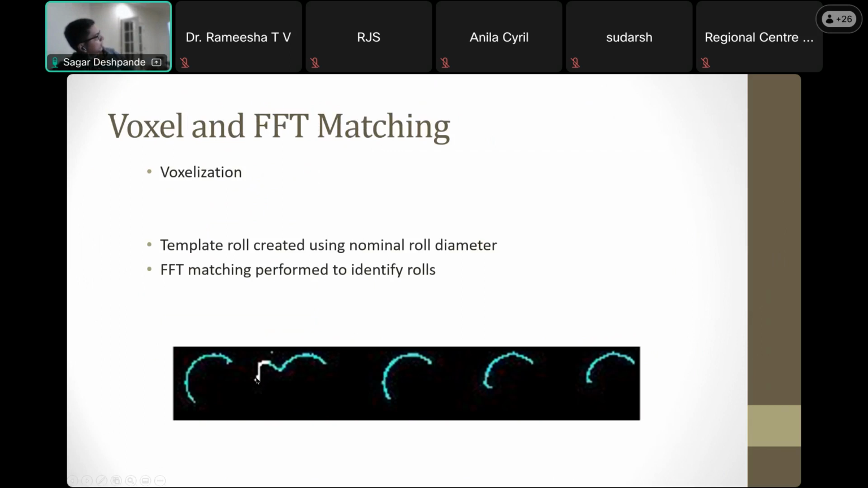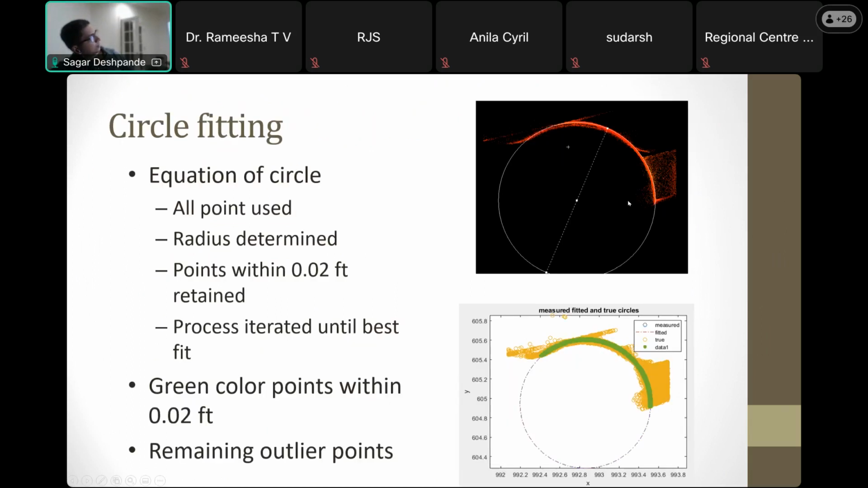You can see the white area is where the matching was not done, basically it removed it as outliers. So these points were shortlisted, saying that there is a possible roller in this area. And once I had that, circle fitting was done, allowing the circle to fit properly so that we get the actual radius of that roller.